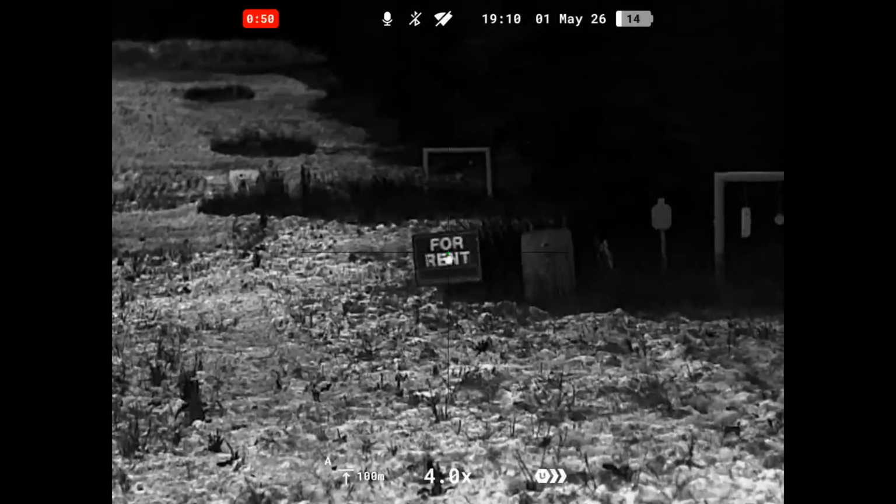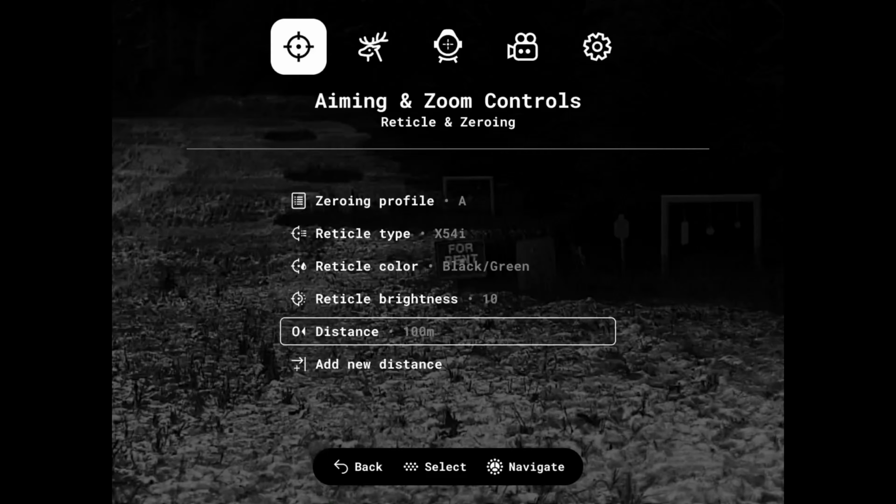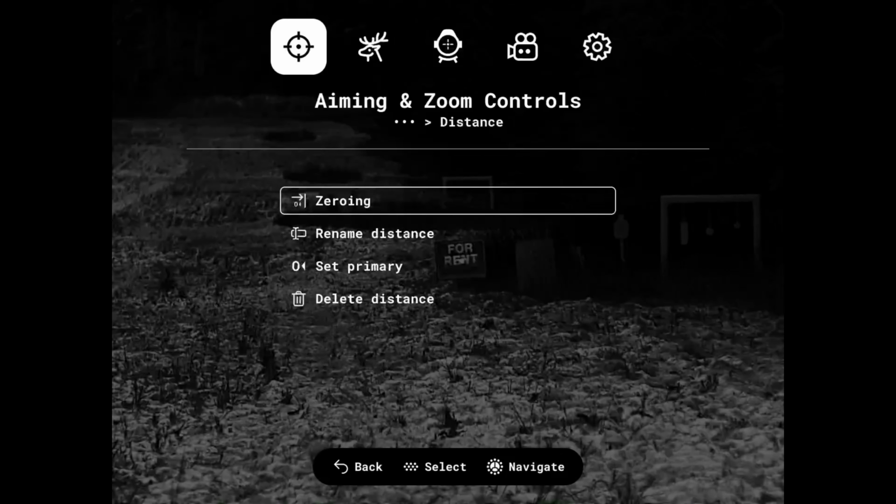That's going to bring up this menu. You're going to click it once more, go into your reticle and zeroing function. Click your menu button again, and now that you're on this sub menu here, you're going to scroll down to your distance here. You're going to click your menu button once again, and then once it's highlighted the zeroing function, you're going to click your menu button once more.